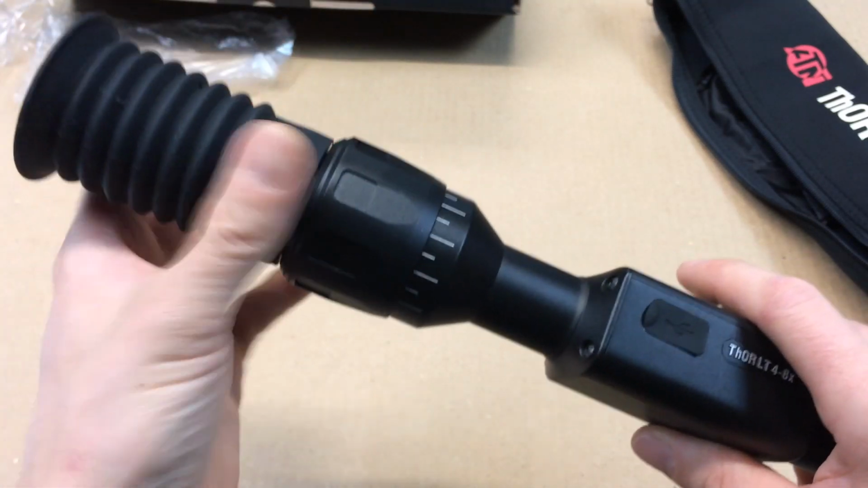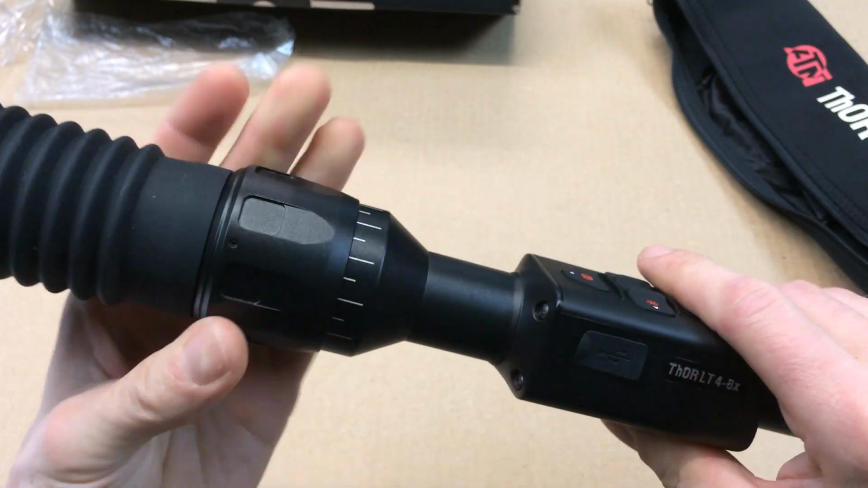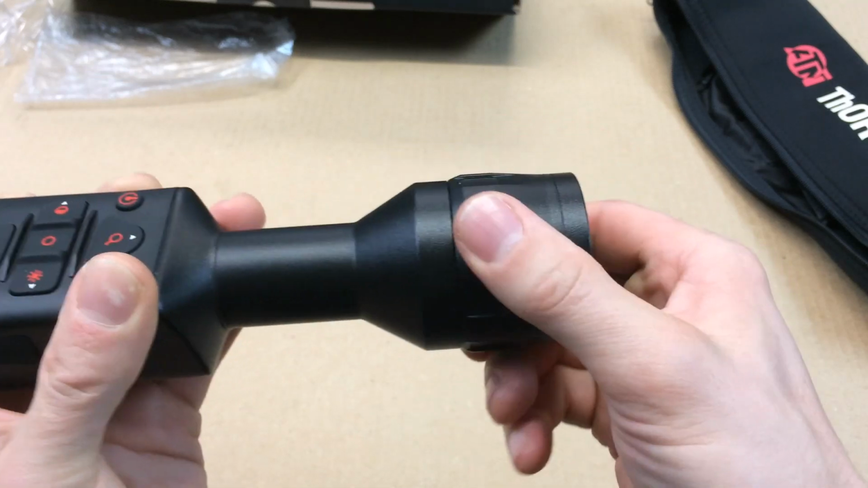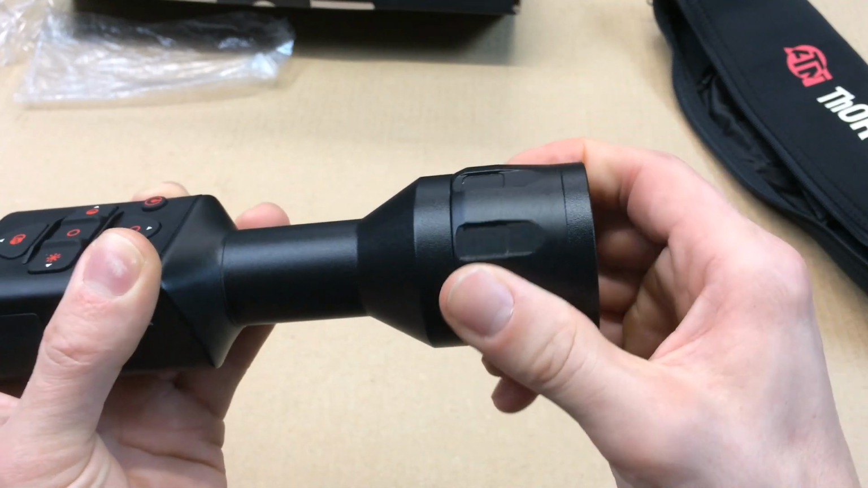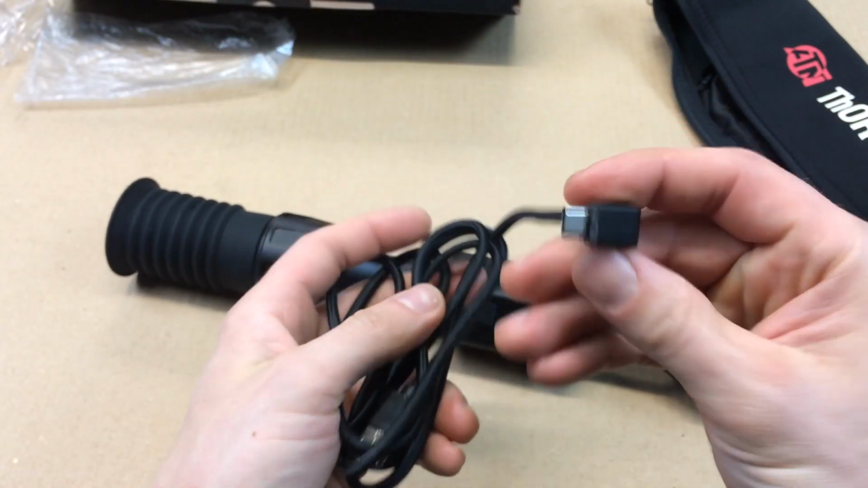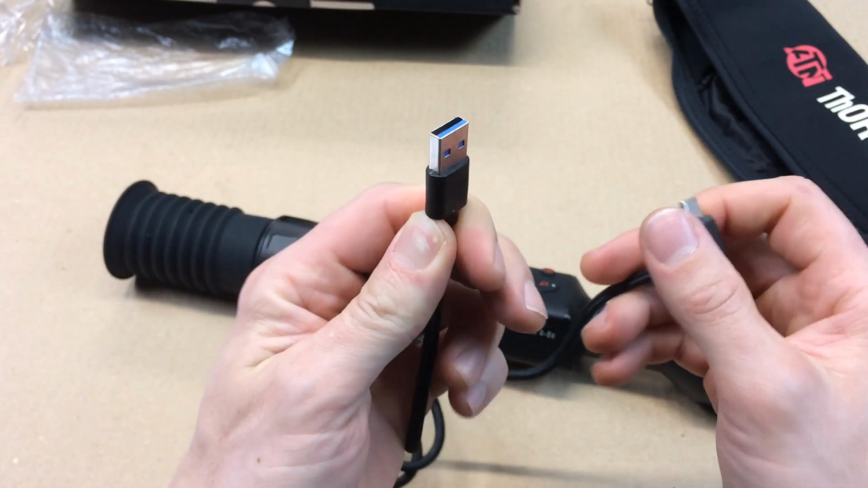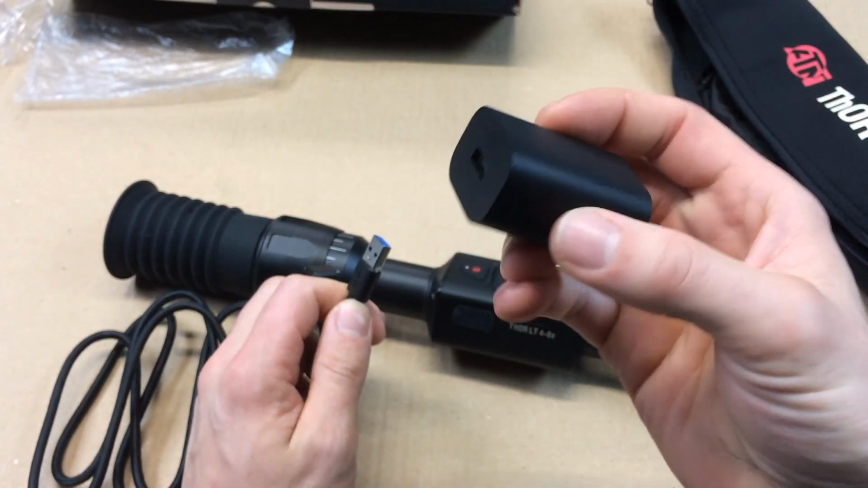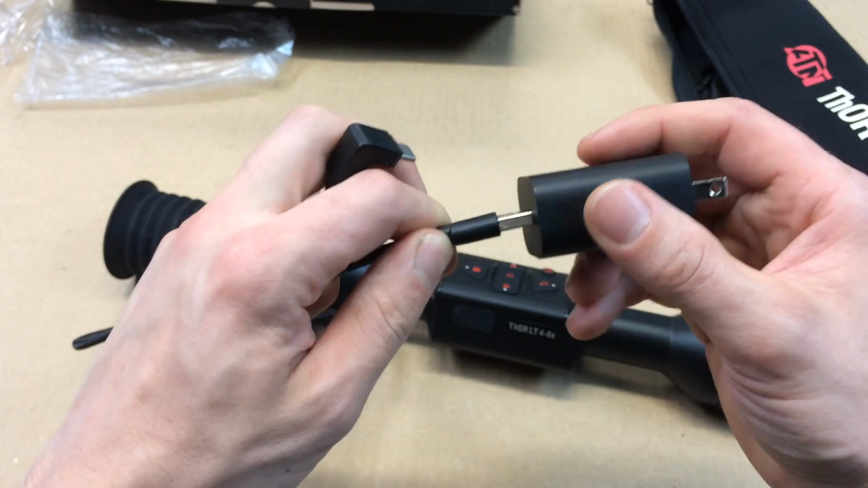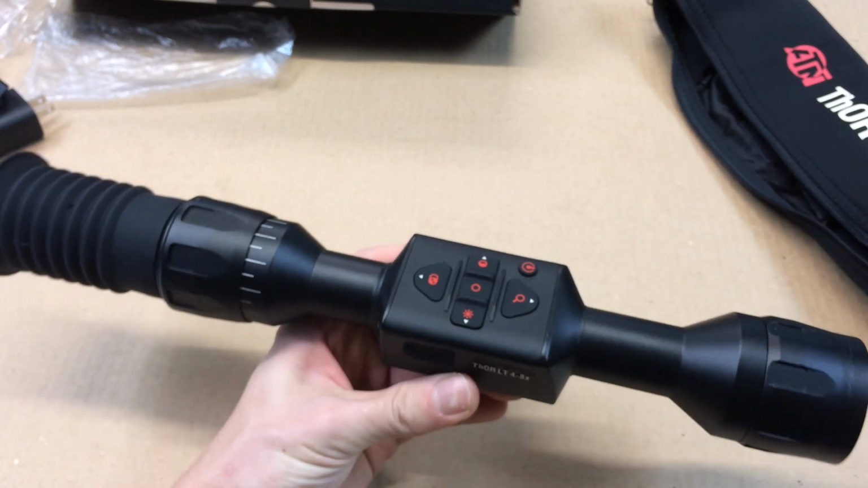You can use this or not, it doesn't really matter. And then you'll focus the screen that you're looking at with this. And then you focus what you're looking at out in the field, or wherever your target is, with this focus. So here's your charging cable, and there's your Type-C USB. There's your USB in, so you're going to be charging it through a computer, or you can go out and purchase one of these that converts the wall plug-in to a USB cable. Plug that in.